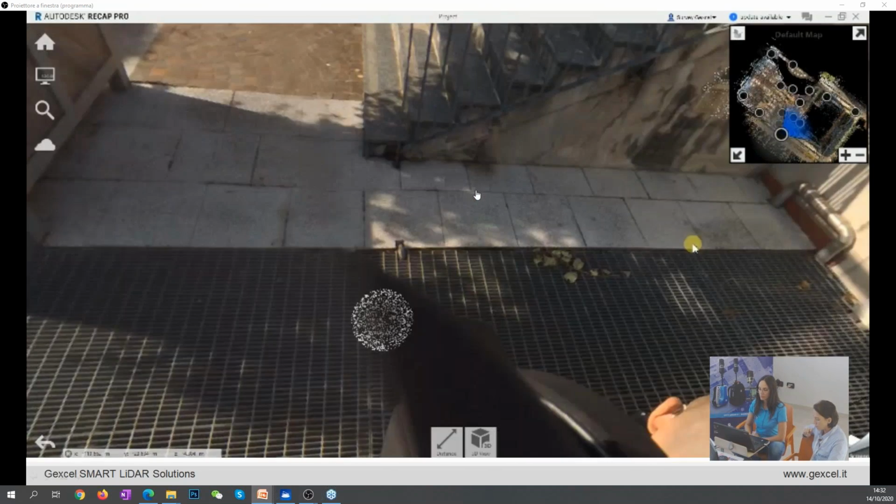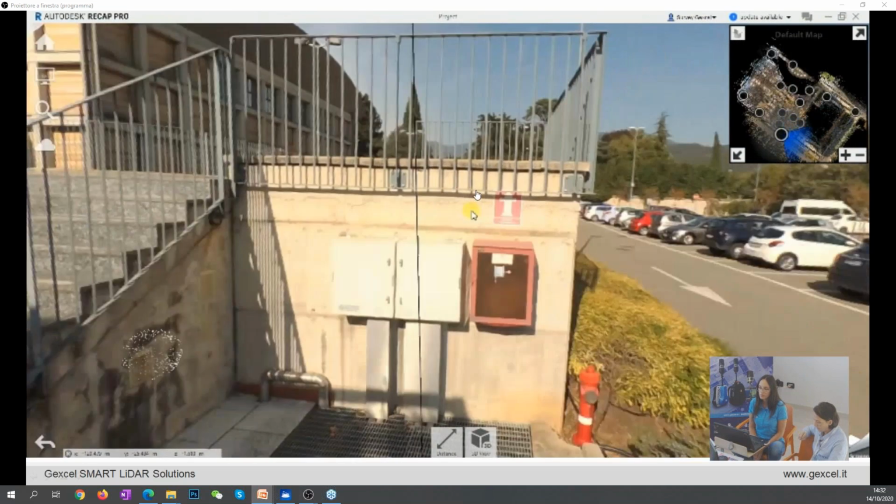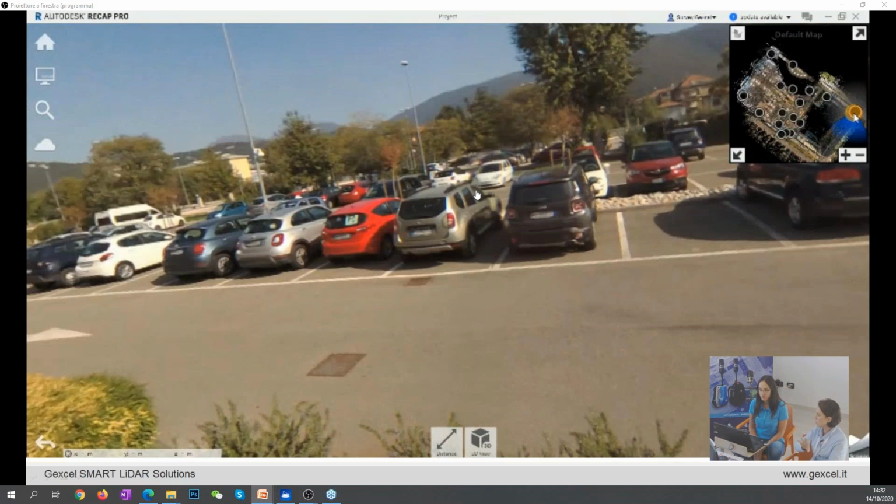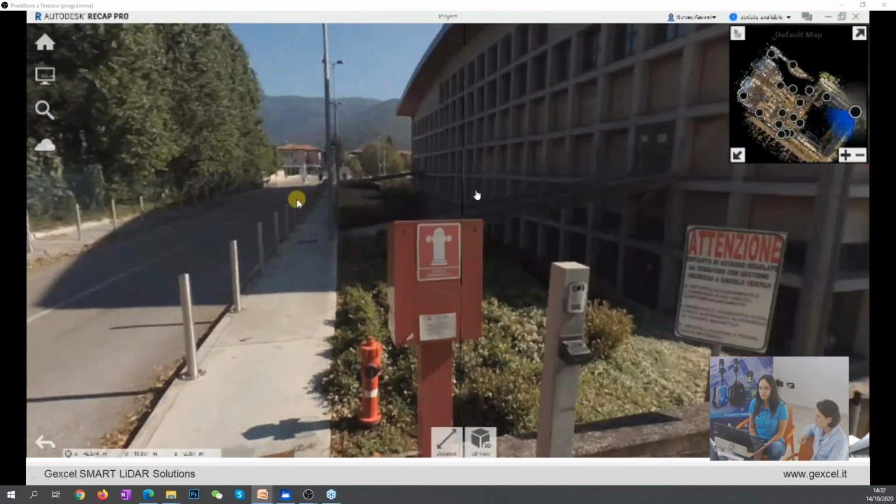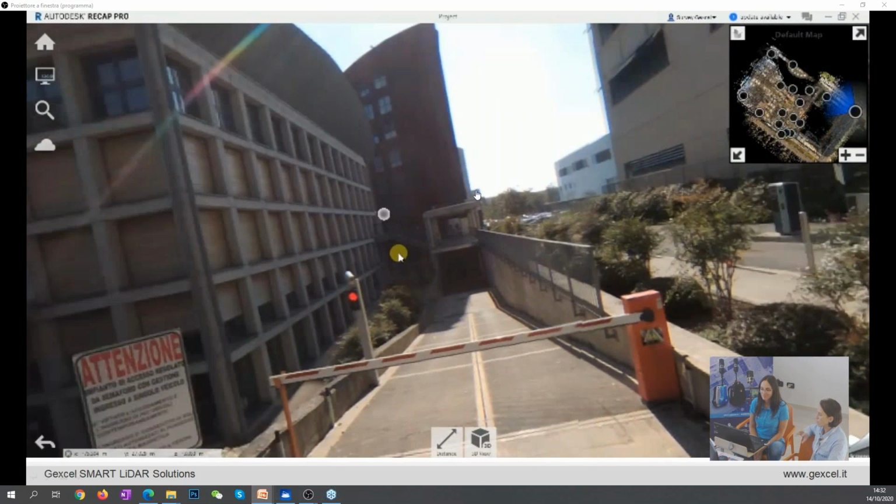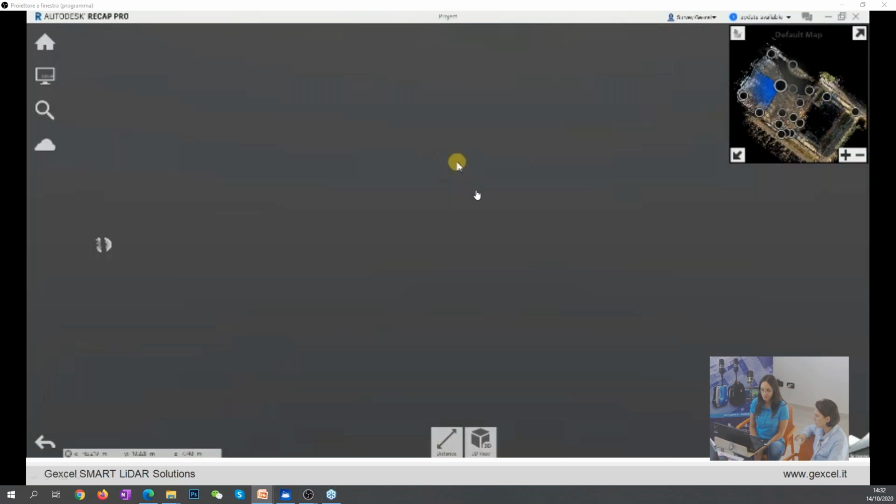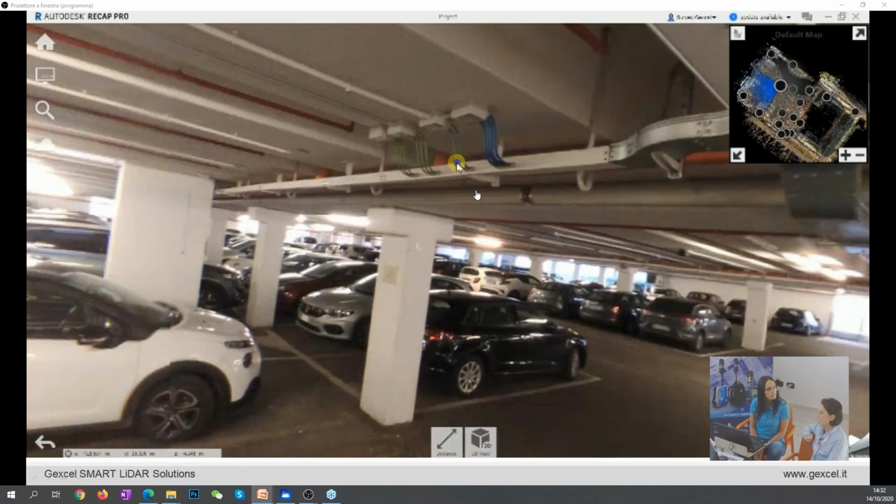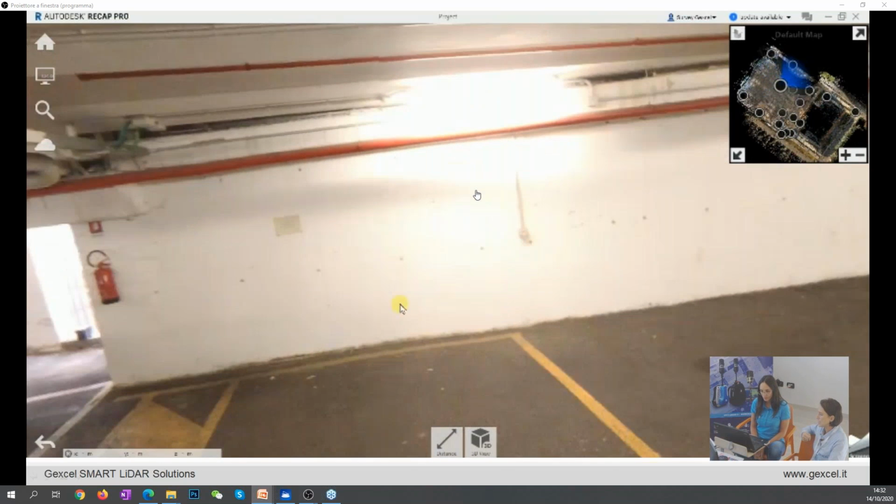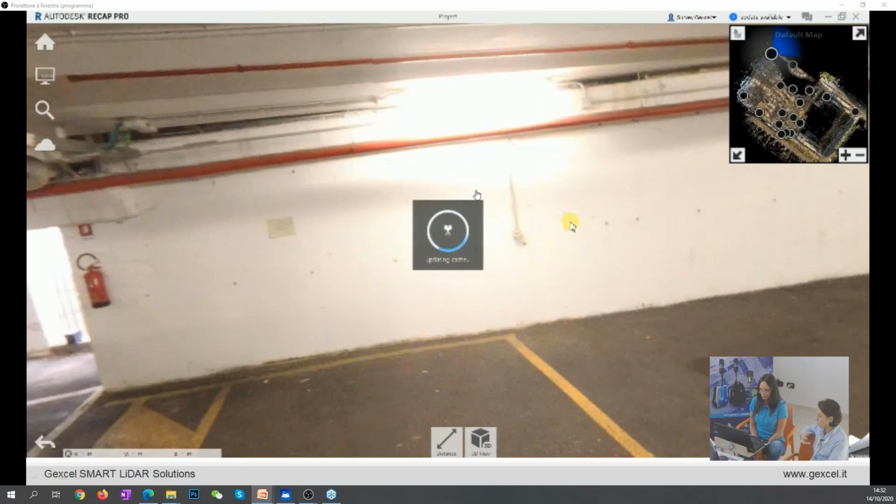So you can move directly to Recap your point cloud and your pictures. So this is the Recap interface. You know it pretty well, more than me. And you can jump from one picture to the other. You can navigate in the point cloud. You can navigate in the panorama pictures. So you can benefit of this 3D visualization inside your own Autodesk environment.